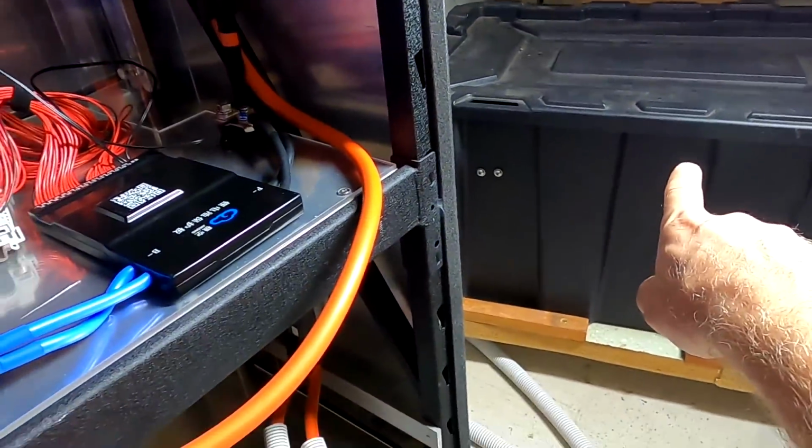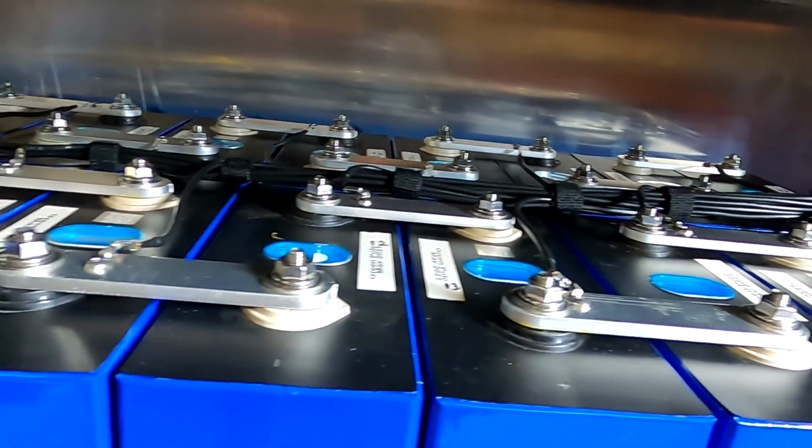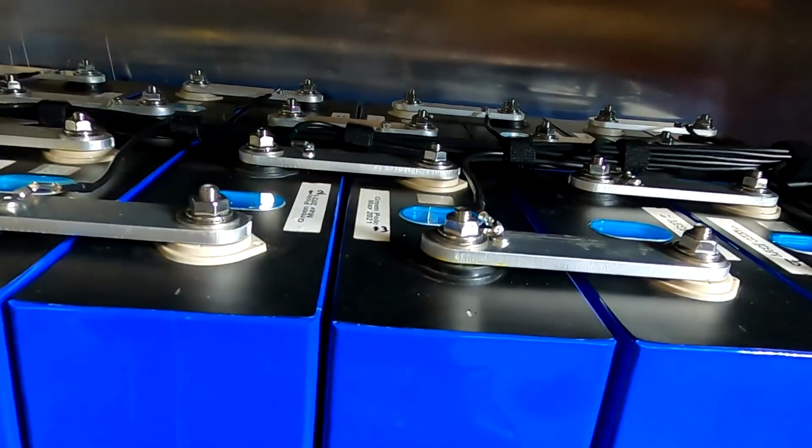I really have bad luck with terminals and bus bars. It all started with this battery here. I was always mucking around with these connections, always had trouble charging, discharging, cells were peaking, low and high, and now brand new battery, brand new bus bars, brand new everything. It's the same again.